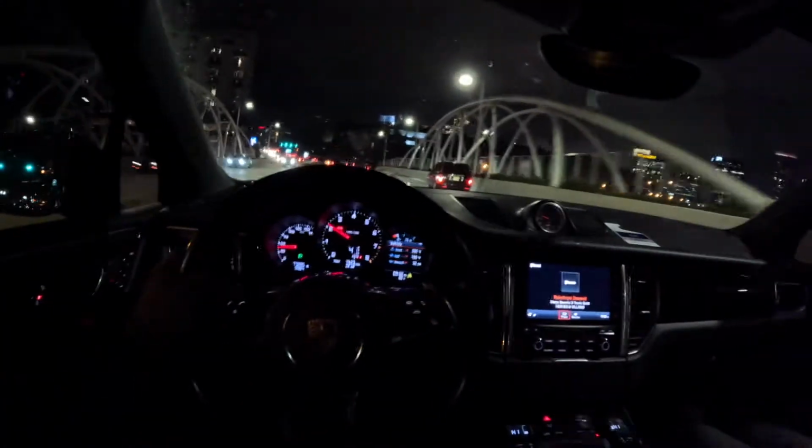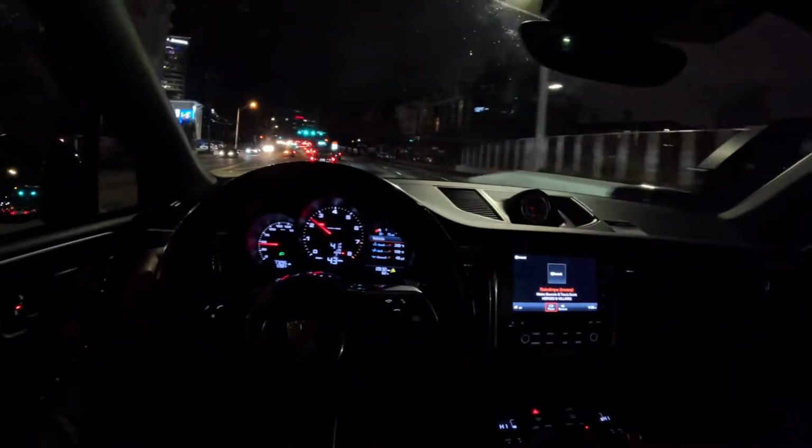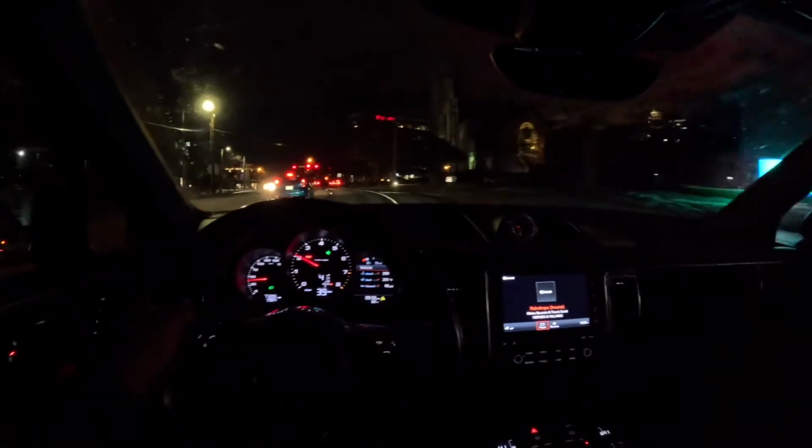I should do a paddle shifting video next. Should I hit the paddle shifters with y'all? Let y'all see how I use that? I wanna see the paddle shifters work. Which way I'm gonna go? I'm gonna go down this street. This street be pretty lit.